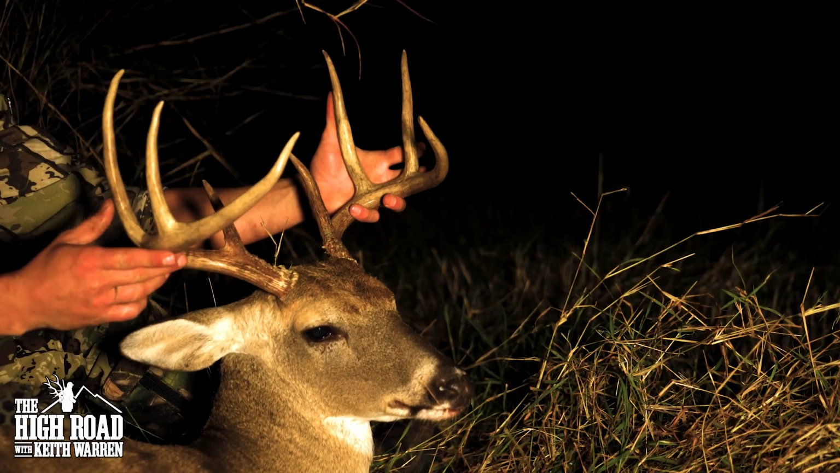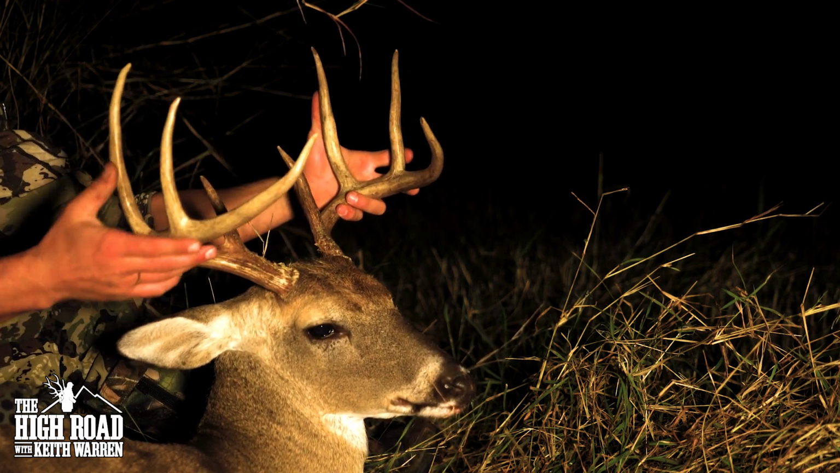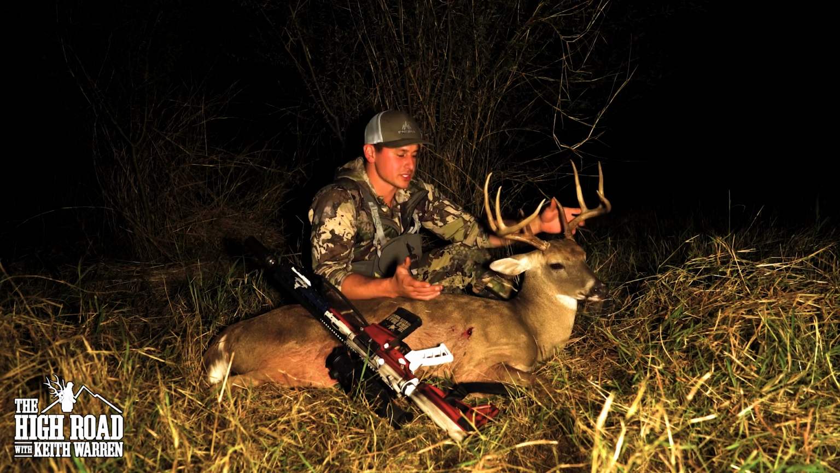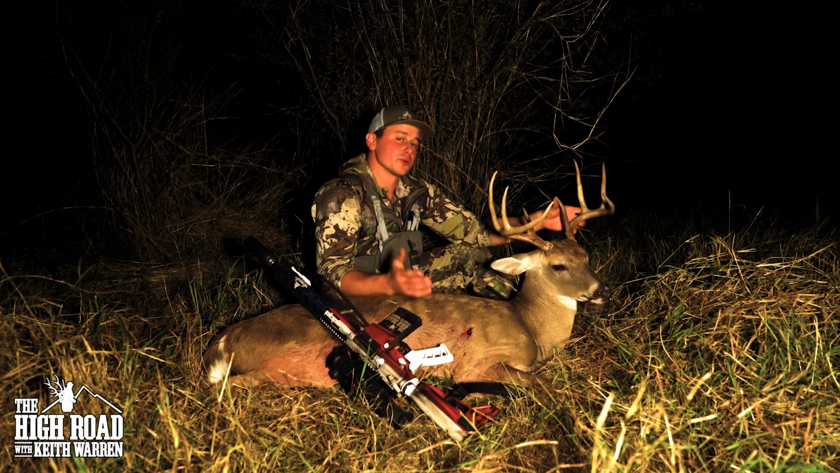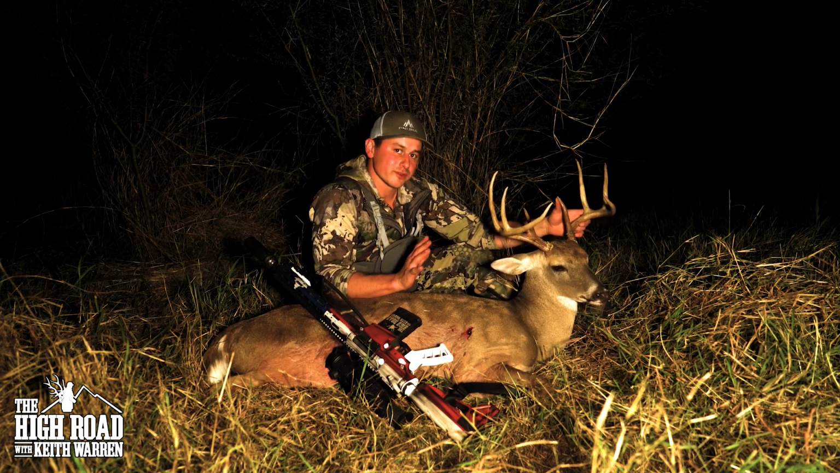This is a beautiful buck. I like the deer down here because they're smaller than the northern deer. You know, it's not what you're used to seeing. These are called coastal whitetail. And actually, we were joking earlier, it resembles a Coues deer, which if you know what a Coues deer is, you know exactly what I'm talking about. But regardless, this was a perfect buck to take.